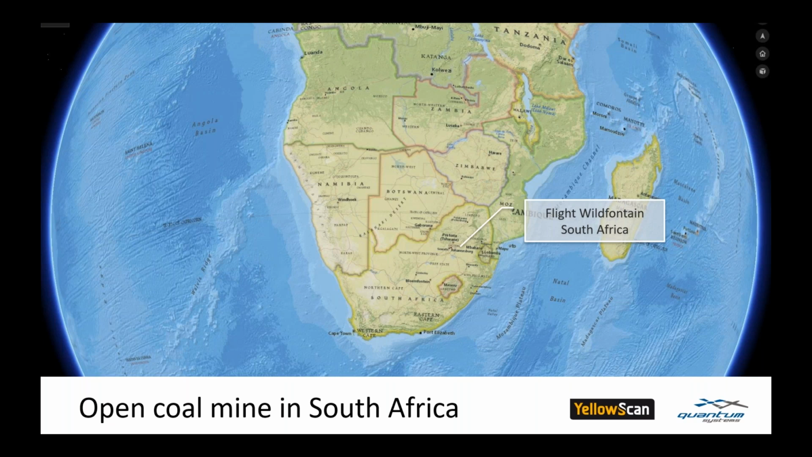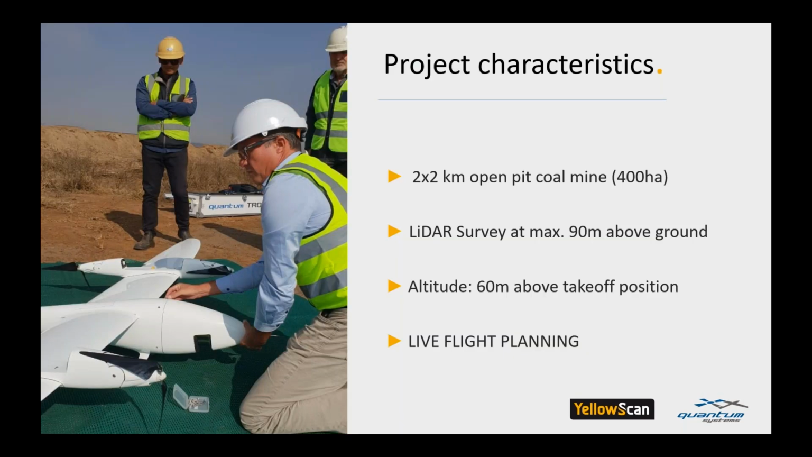Welcome back to South Africa and our coal mine surveying project, northeast of Johannesburg. We had to survey a 1.5 square mile area with only one flight at around about 90 meters above ground. The mission was therefore planned at 60 meters above the takeoff location. And now let's have a closer look at the flight planning with Cubase.